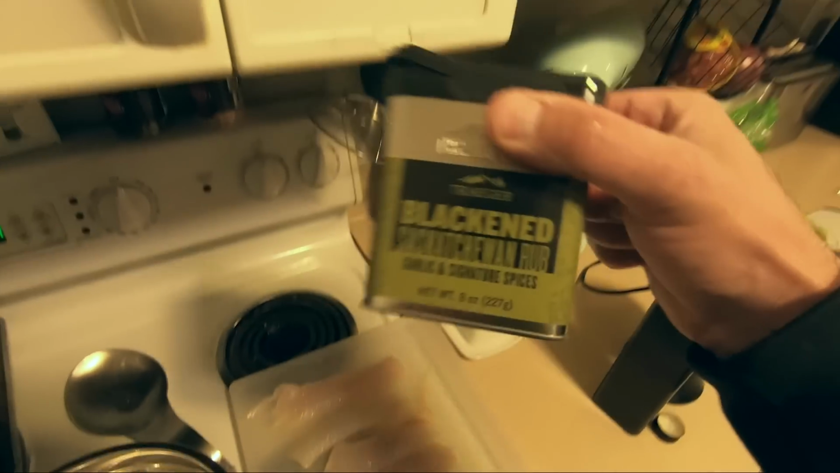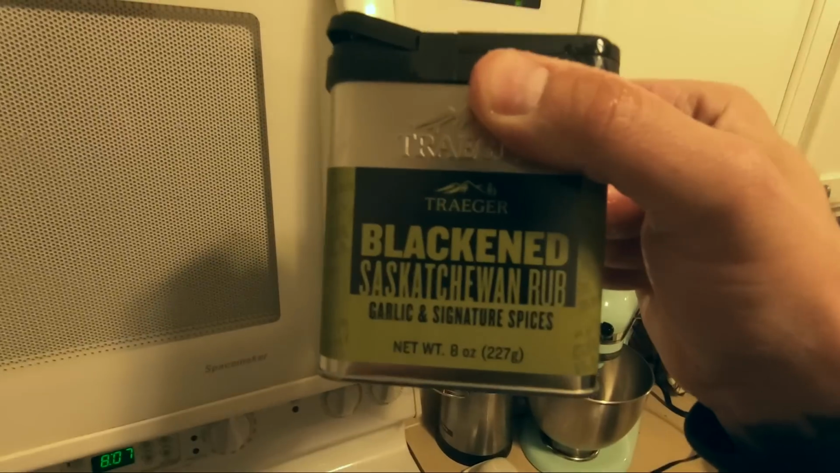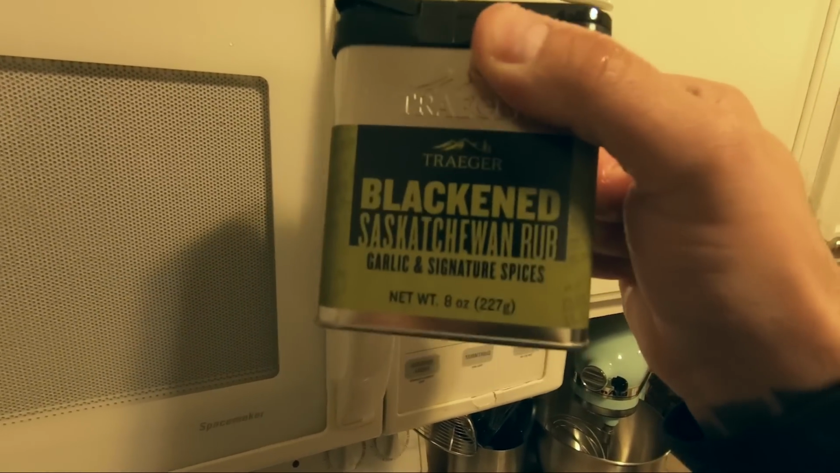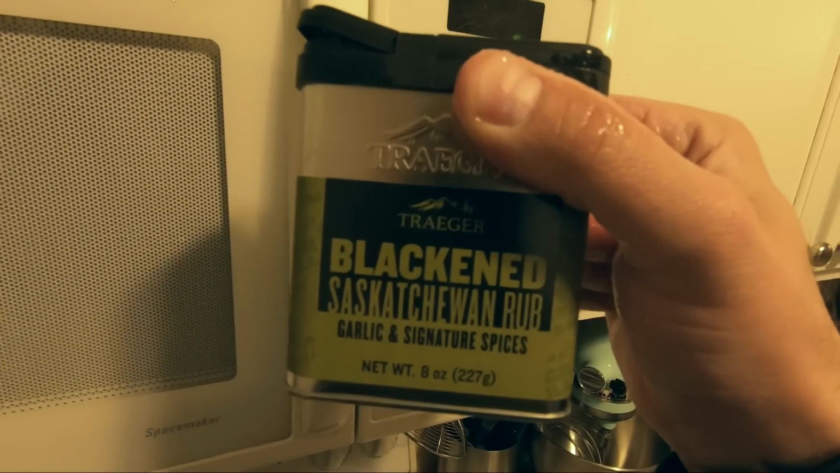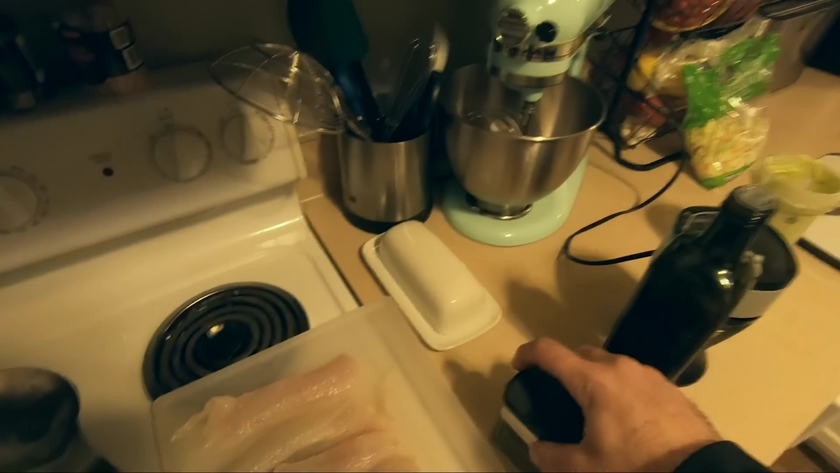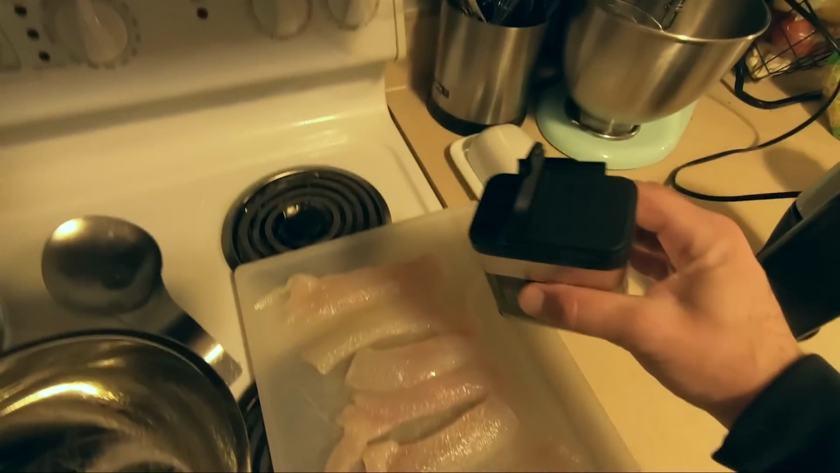Then from there, the blackening seasoning that I really like for blackening fish is the Traeger Blackened Saskatchewan Rub. You guys can buy this on Amazon, but I'm sure they sell it at Ace Hardware. Not super cheap, but a little bit goes a long way.